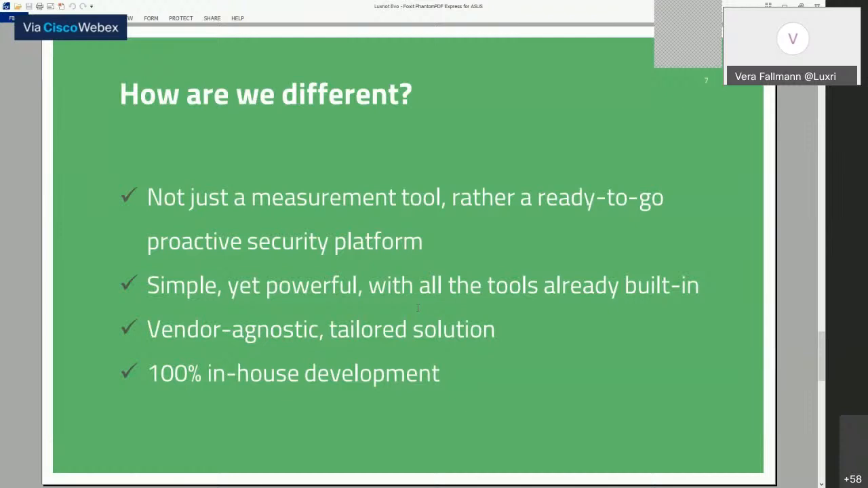So we don't just offer a measurement tool, but an easy, comfortable to use, ready to go, proactive, complete solution with customizable reactions. Are you tired of trying to figure out a proper set of plugins or add-ons? Evo provides a simple yet powerful feature-rich software package with all the tools already built in.